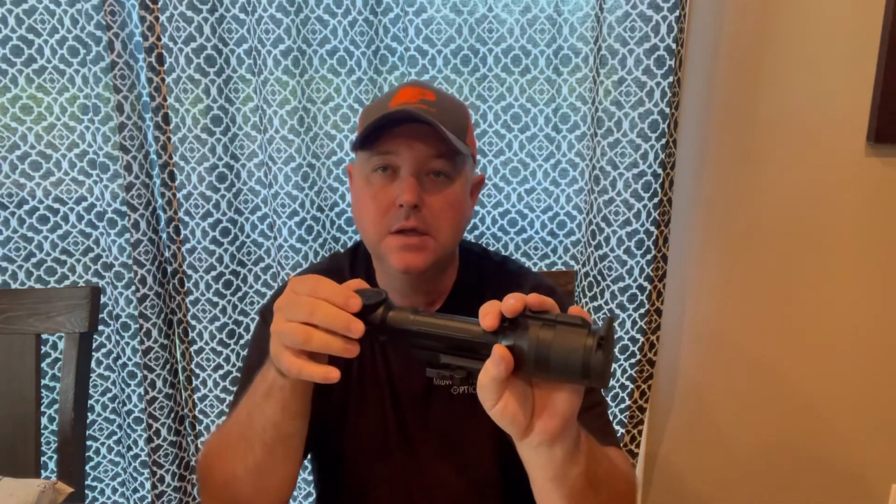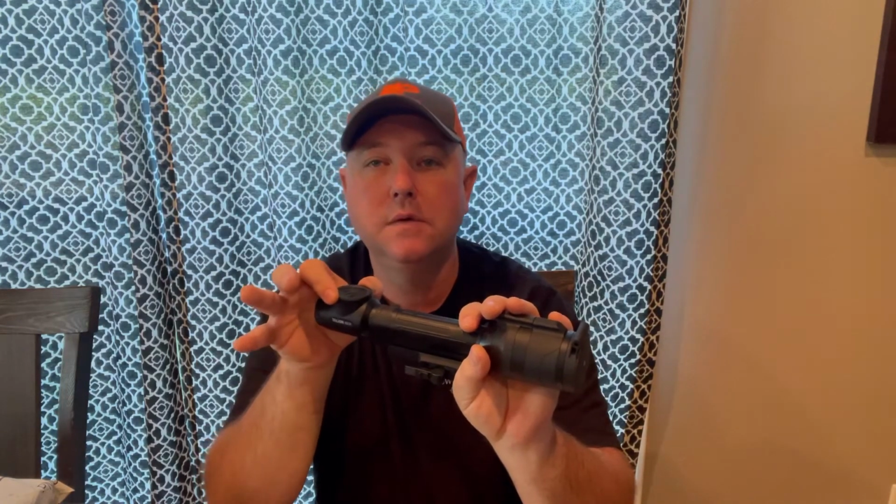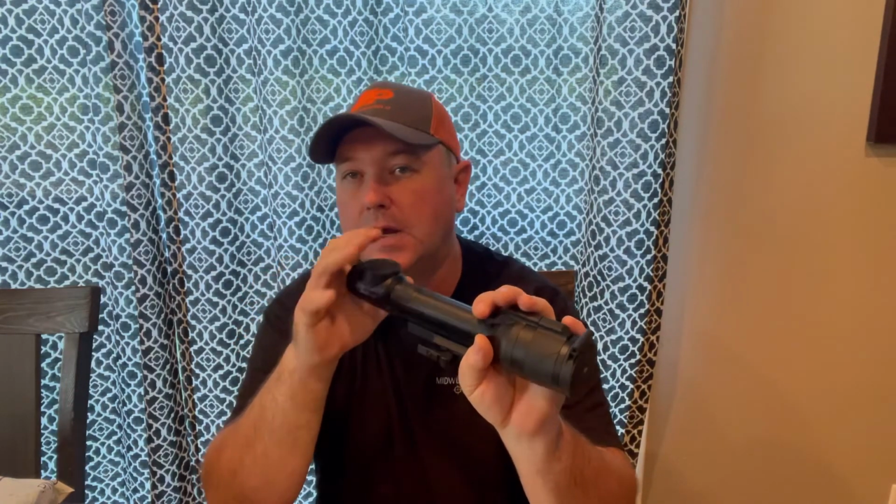So like my Adder, when I zoom from 4 to 8, I hit the left turret and it goes from 4 to 8. I don't have anything in between. So I'm either at 4 power or I have to jump way to 8. This scope here, you can go to 3 power if you want to, and you can set it to 3 power and leave it there.